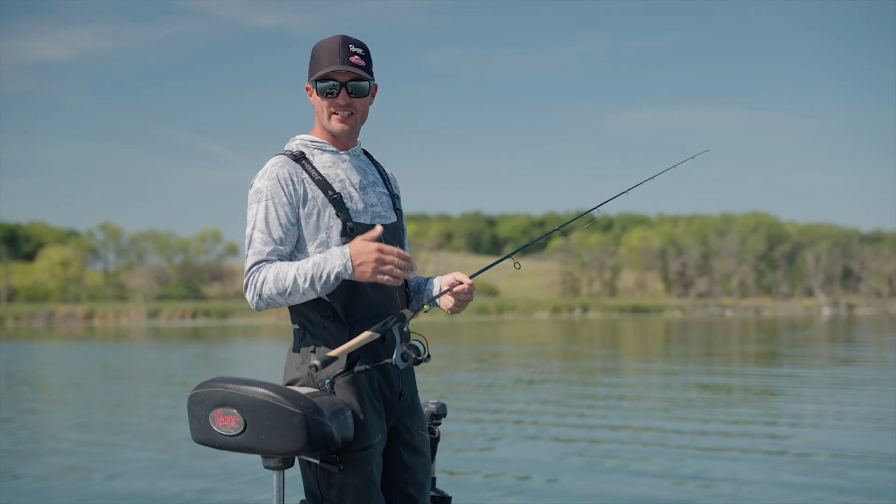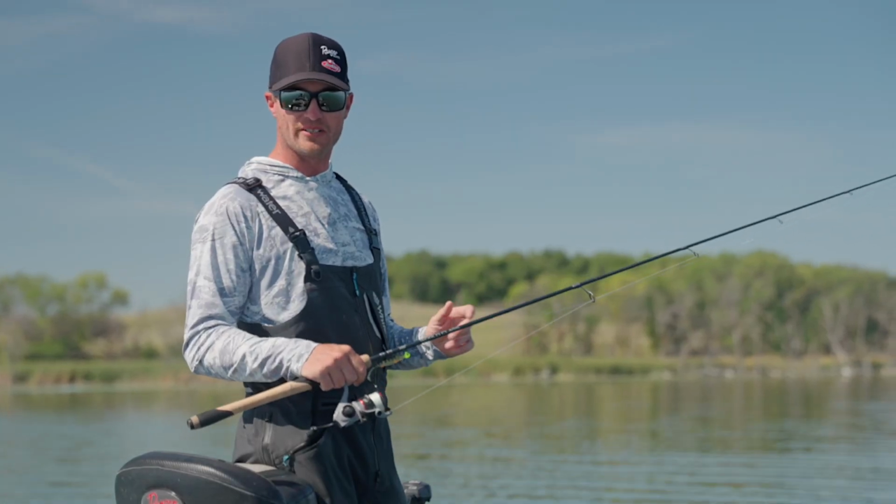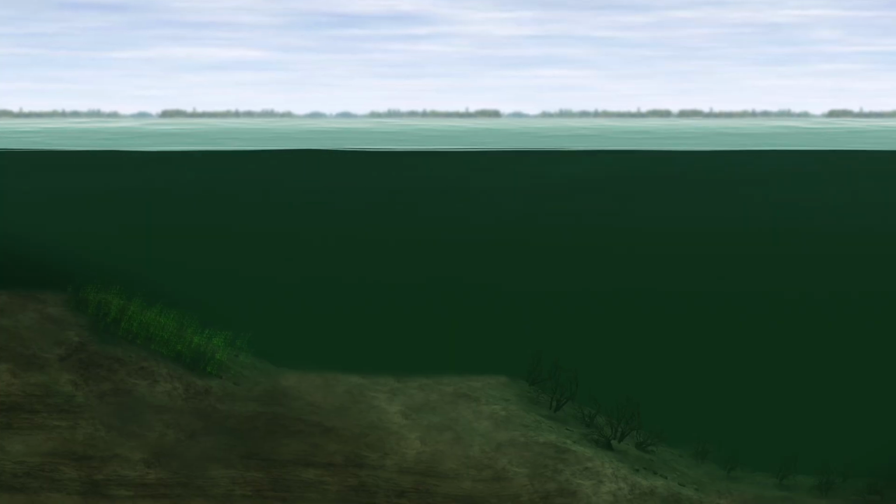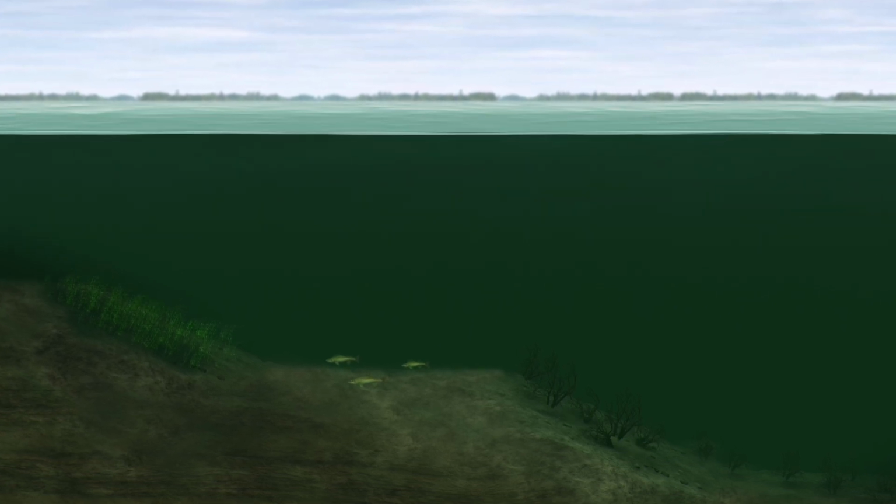But at the end of the day, the active target and forward facing sonar is really helping me hone in on where exactly those fish are and how many are around. Because right now I just haven't been seeing a lot, but the ones I've seen have kind of been in that middle range. They haven't been up on the weeds and they haven't been out on the brush. They're kind of just cruising those flats.